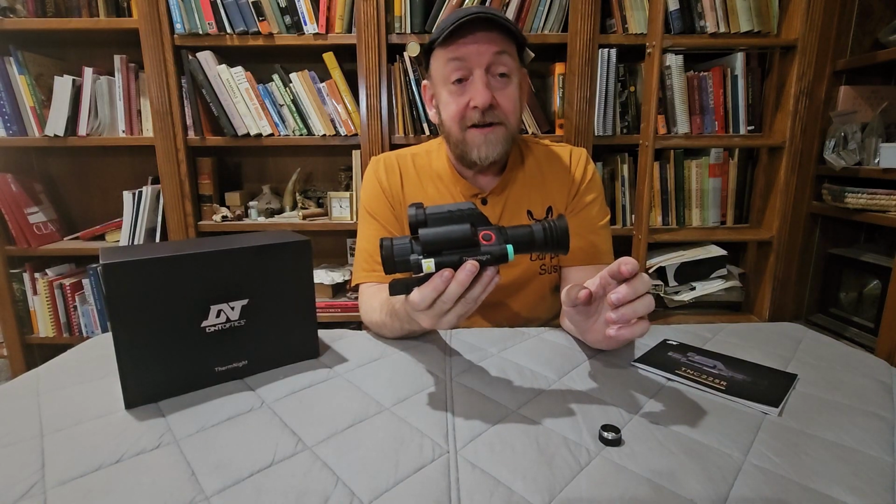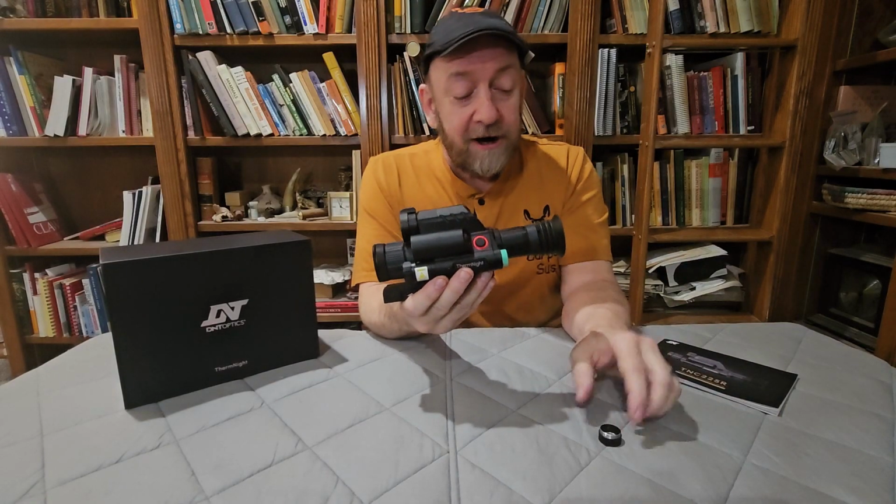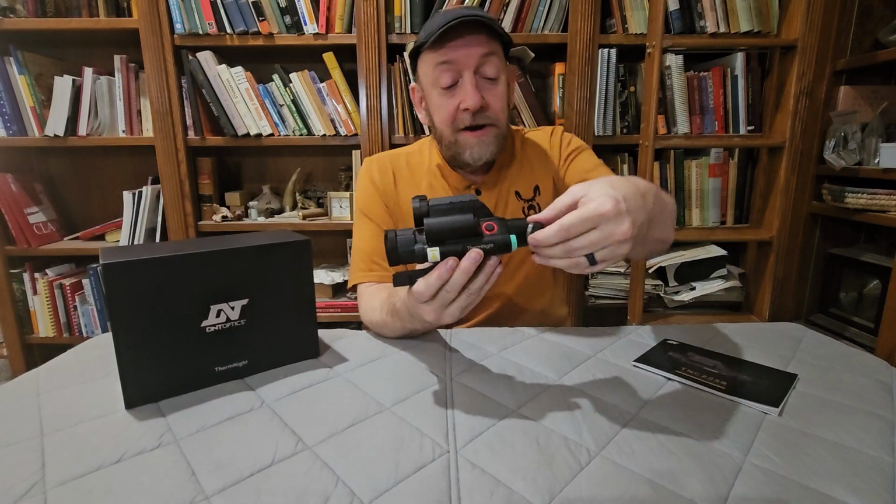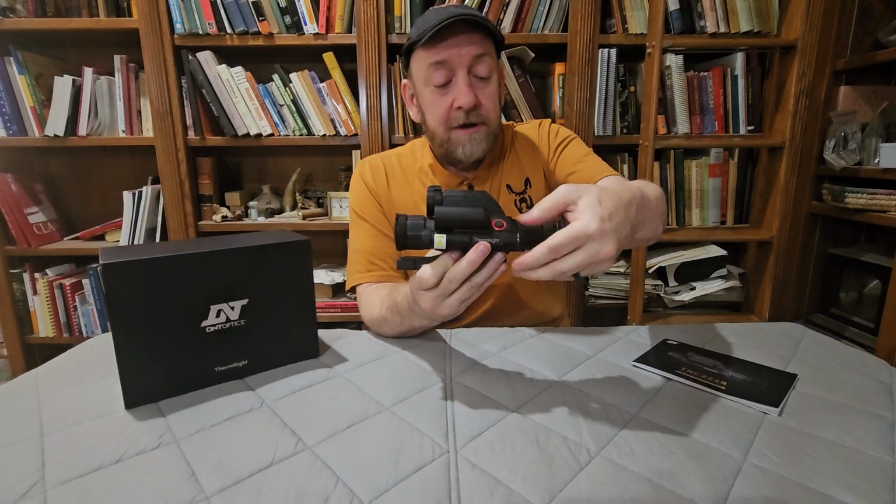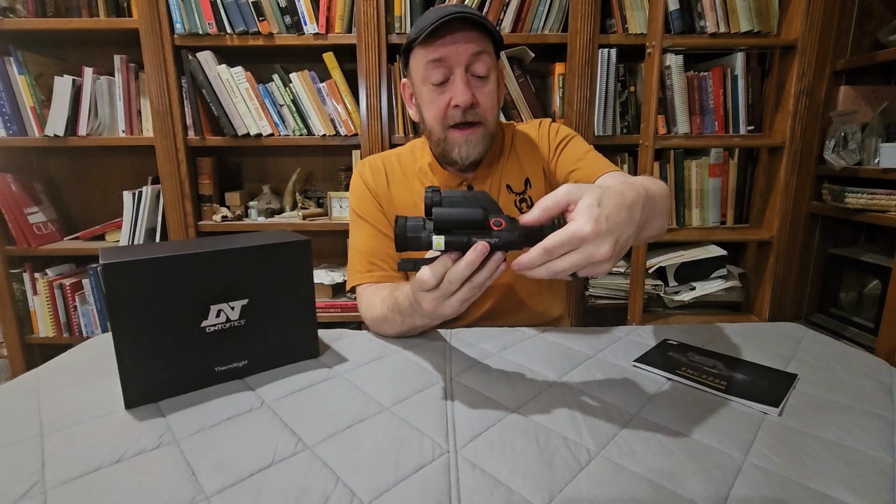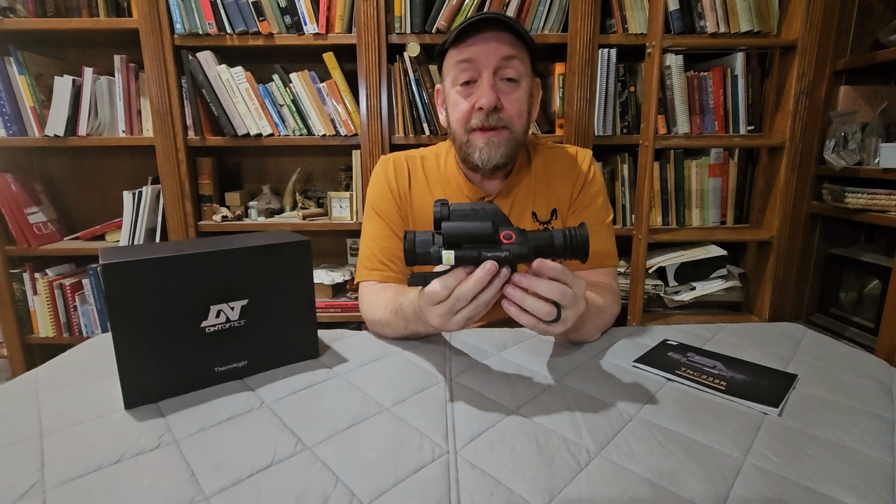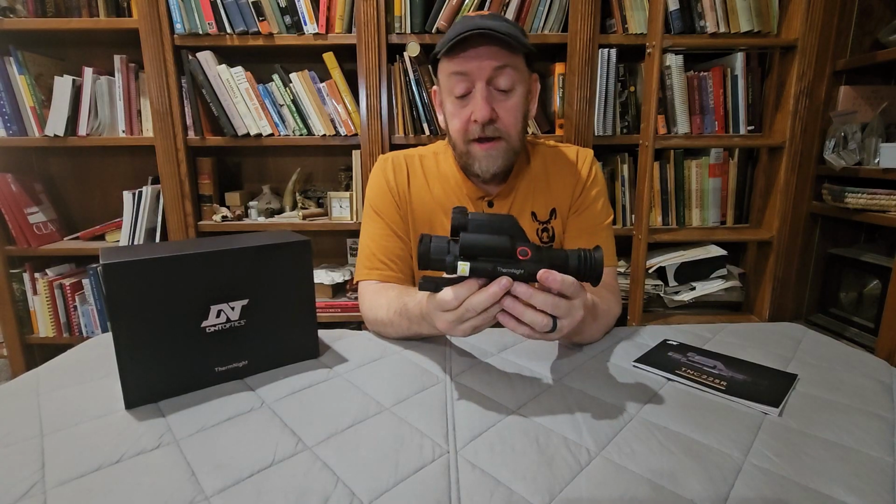Certainly you're not going to find it if you're on hogs at the time and you're turning on your white light searching the grass looking for it. I'd like to see a lanyard on this. It doesn't have a lanyard, but one thing that it does do very well, as most of the screw type battery caps do, is that it stays in place very well and will not pop up under recoil like some of the snap battery caps do on some other units.